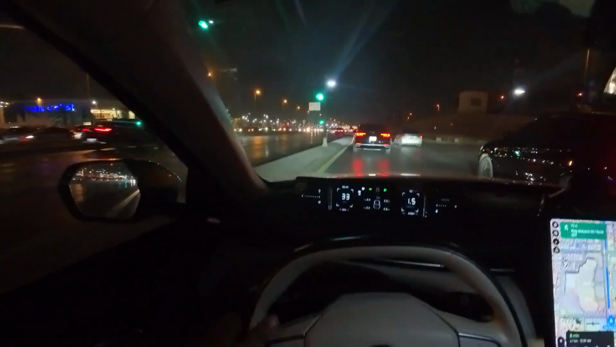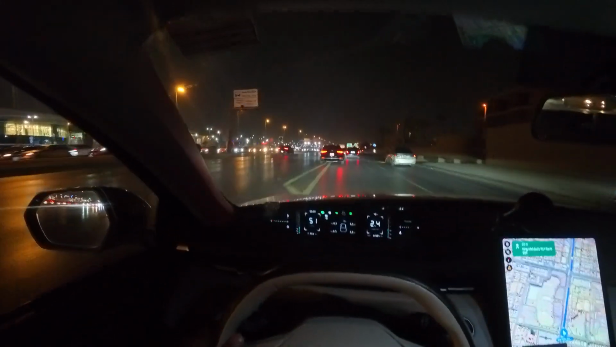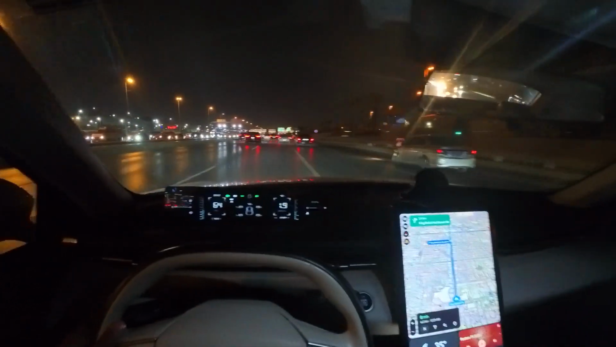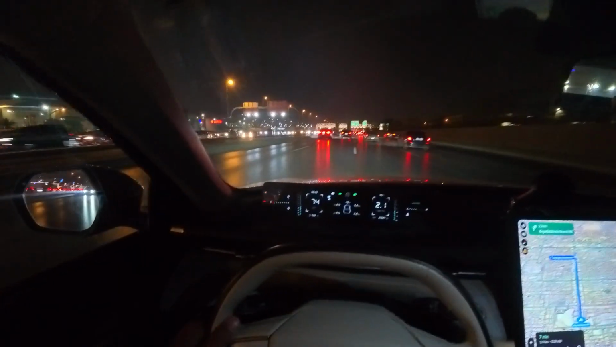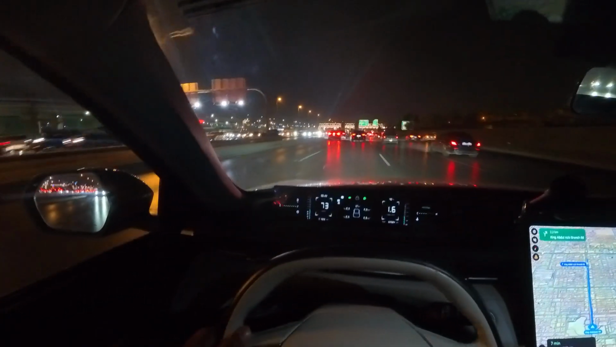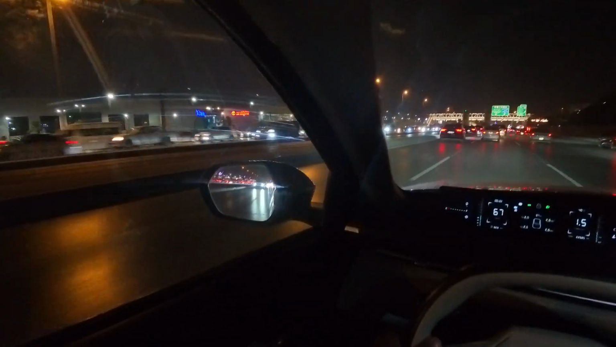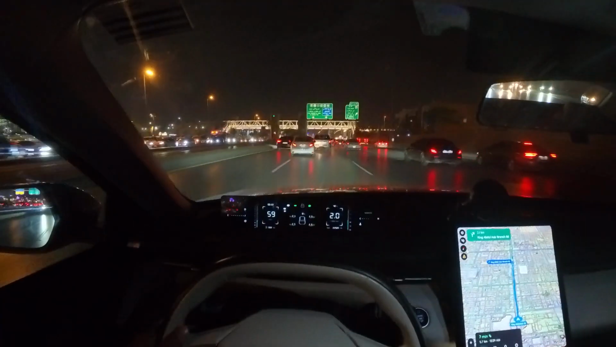Right now we are on the King Abdulaziz Road. And onwards we go. See the other side, there's a lot of traffic over there, and it's stuck actually.